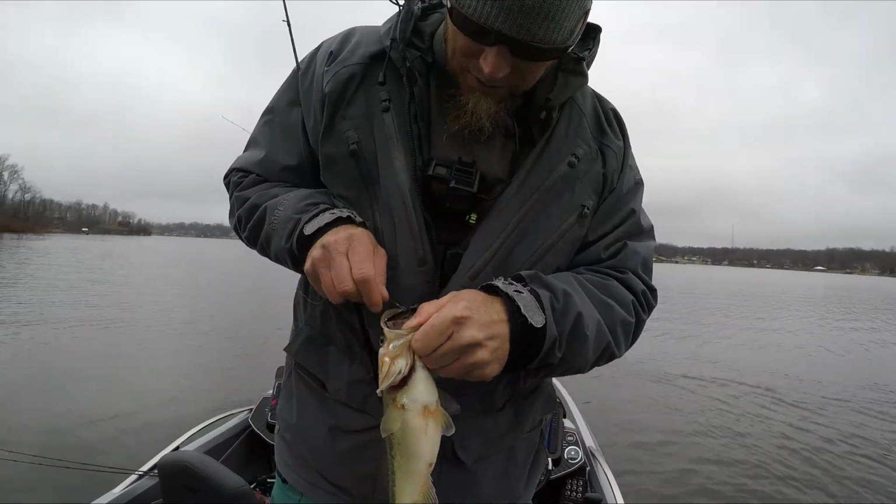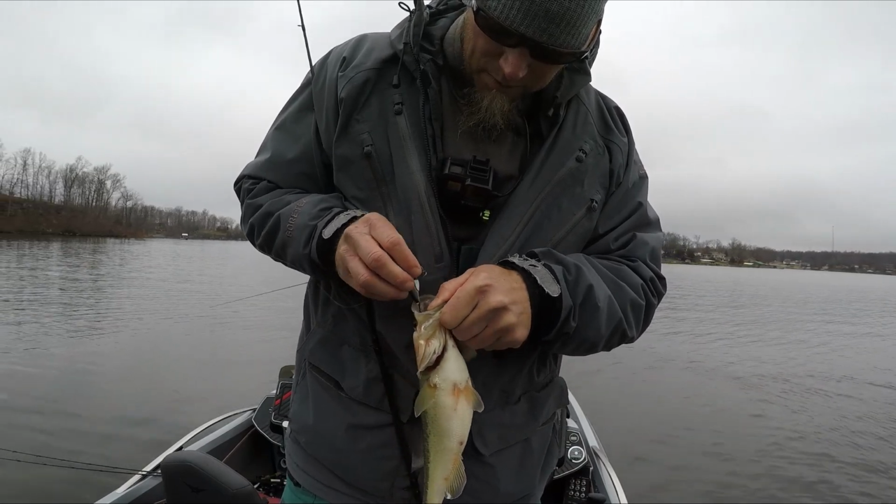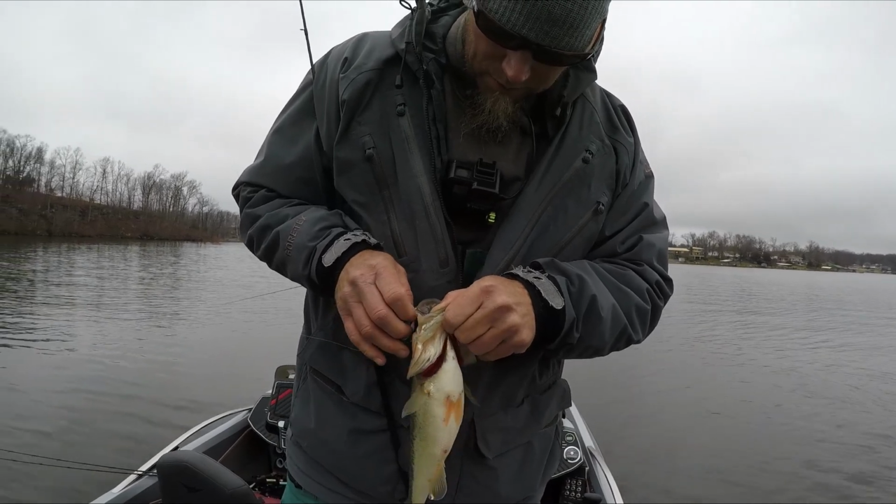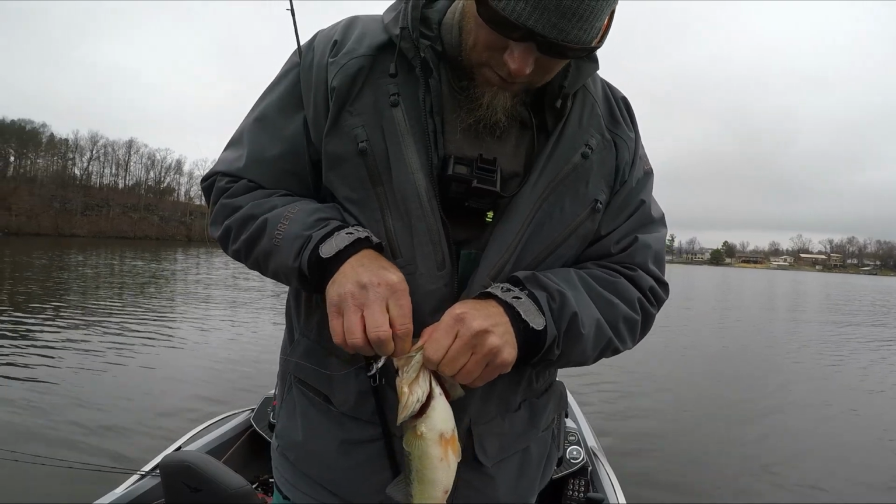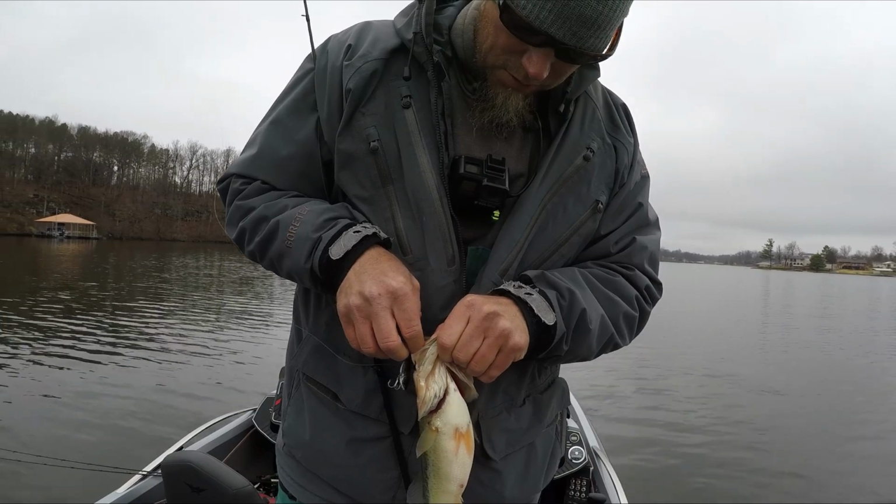Blade bait. This is fun. Ron's throwing the big spoon and I'm finessing them. We're both getting bites. Just giving them a different look. I don't think they'll come off when you get them hooked. Those hooks are so small.